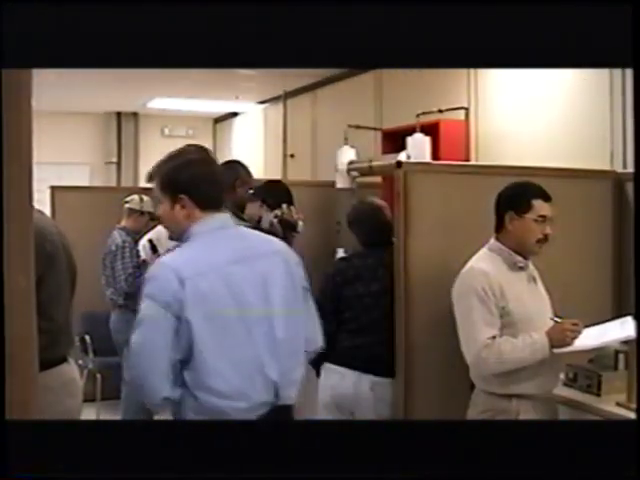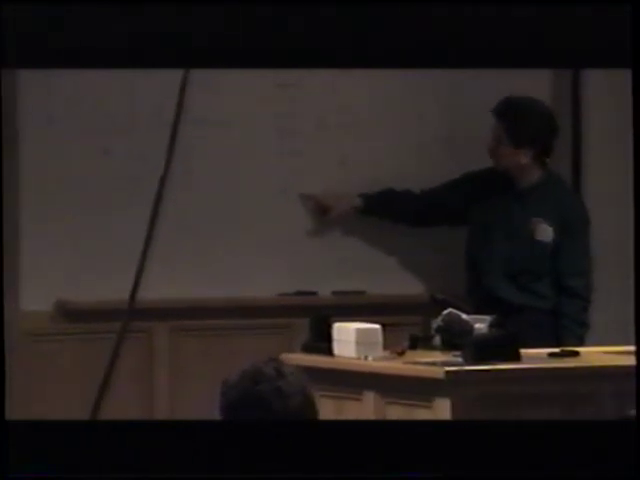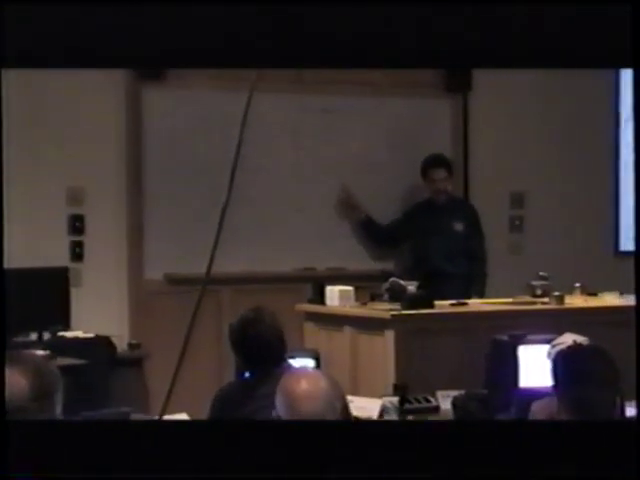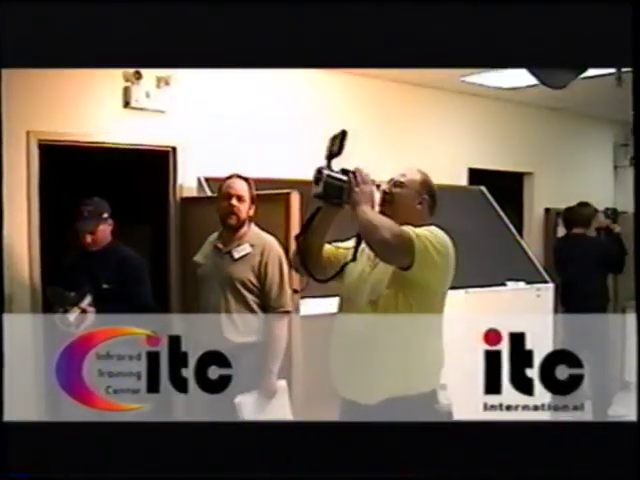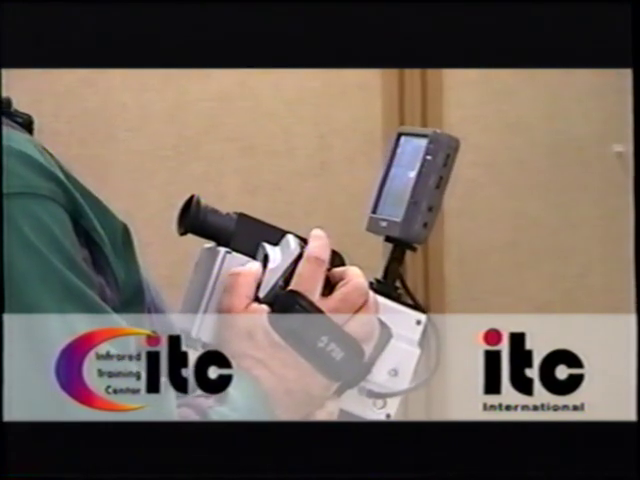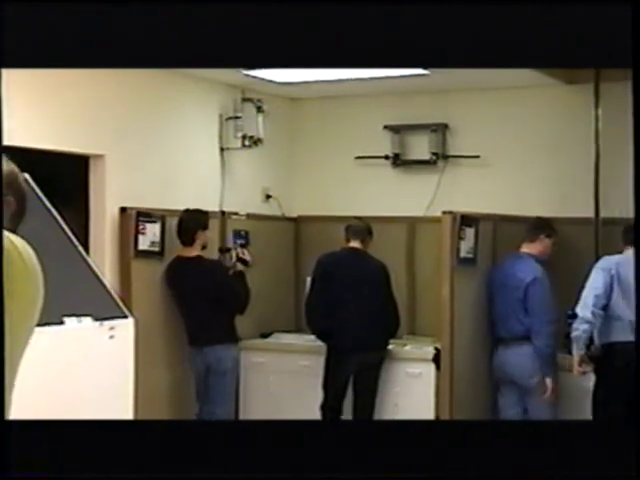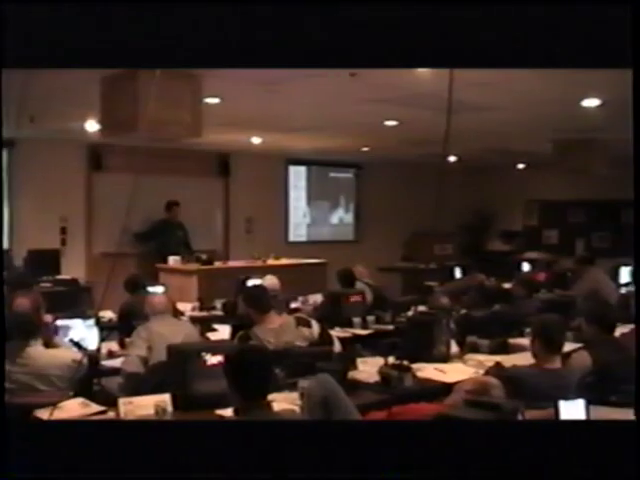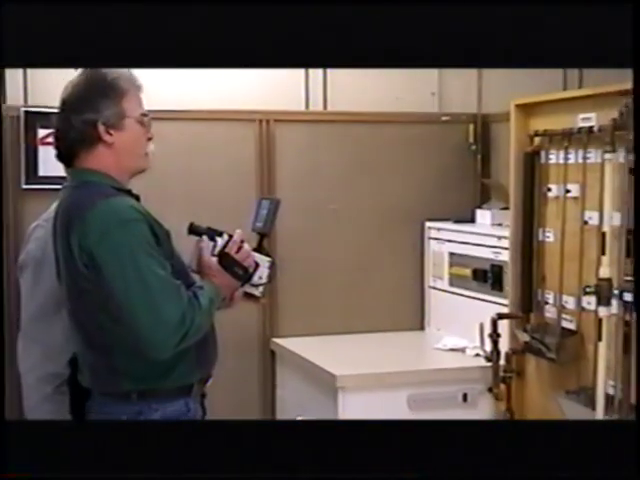A critical element in the successful use of an infrared system is proper training and certification. The Infrared Training Center, or ITC, is the largest thermography training and certification organization in the world. With locations in Boston and Sweden, the ITC offers a variety of infrared training and certification courses that assure a successful utilization of infrared camera technology.